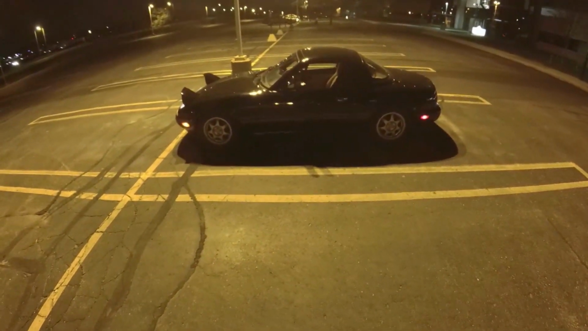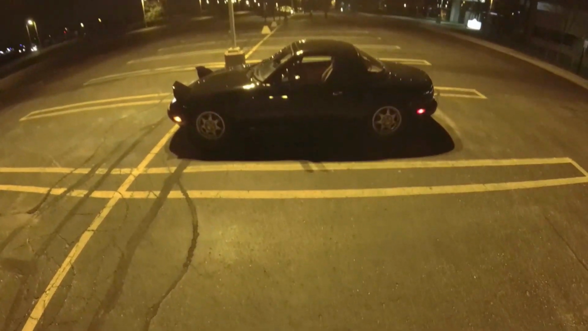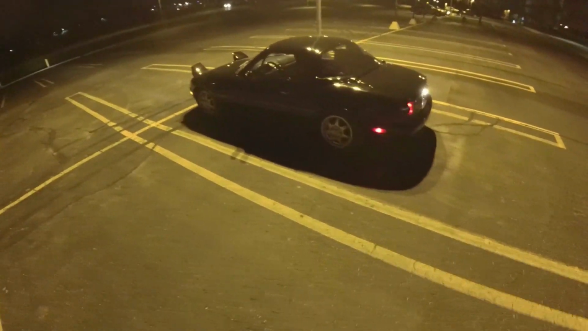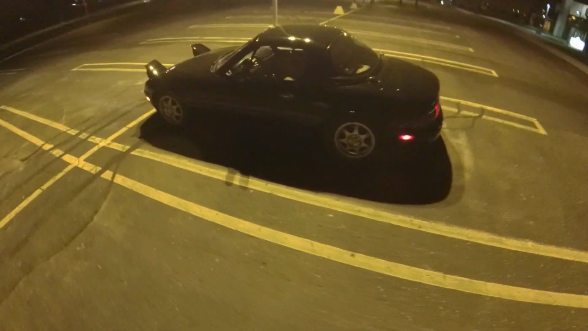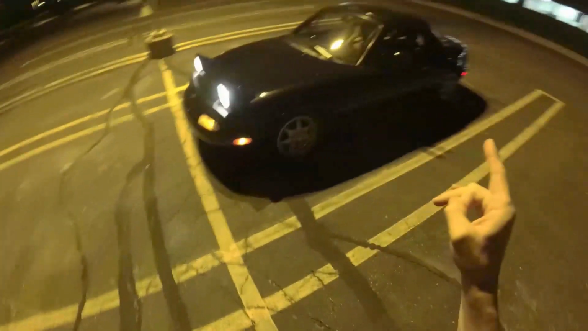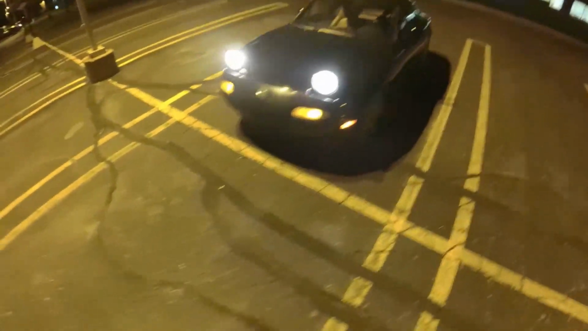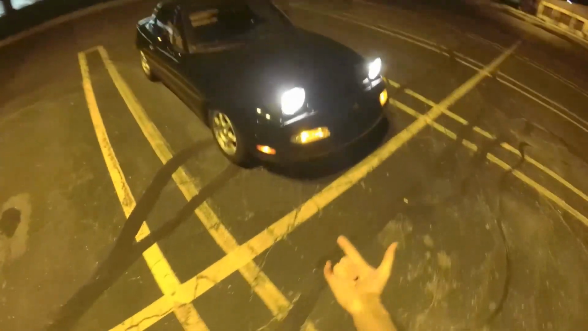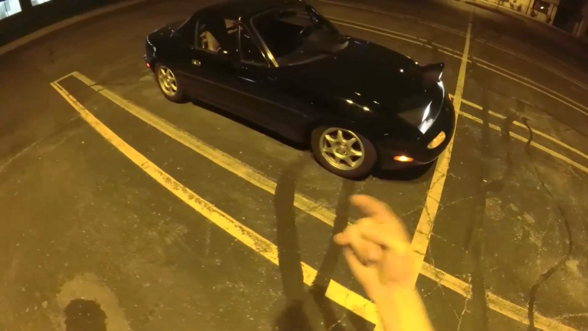Hey guys, the Miata is back. It is done from all the track prep work we've done this spring. New coilovers, there's XIDA 550 front, 350 rear, and gosh, what else? We have new 949 Racing endlinks, proper alignment.